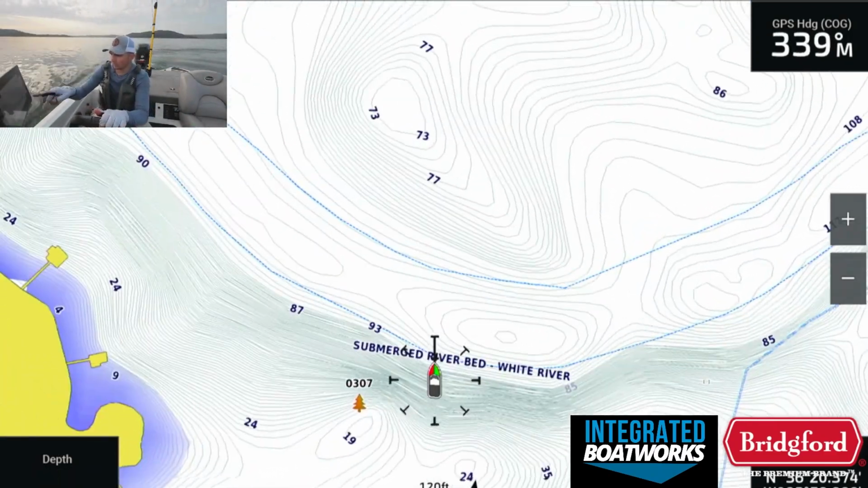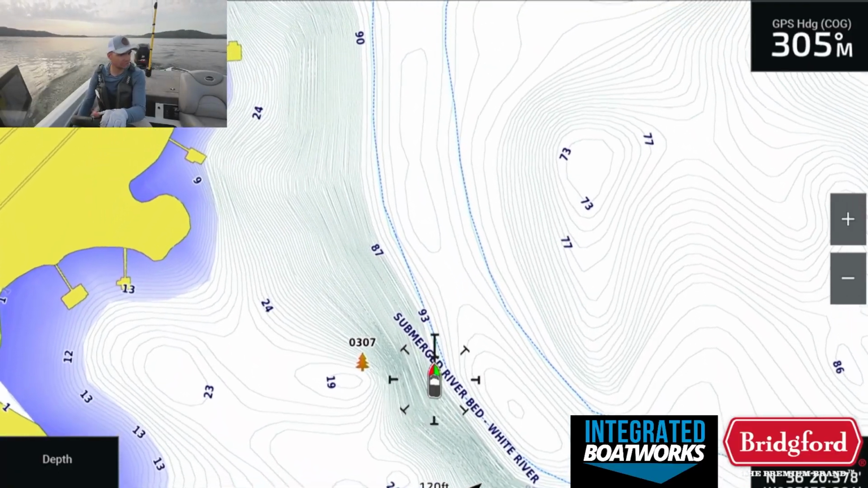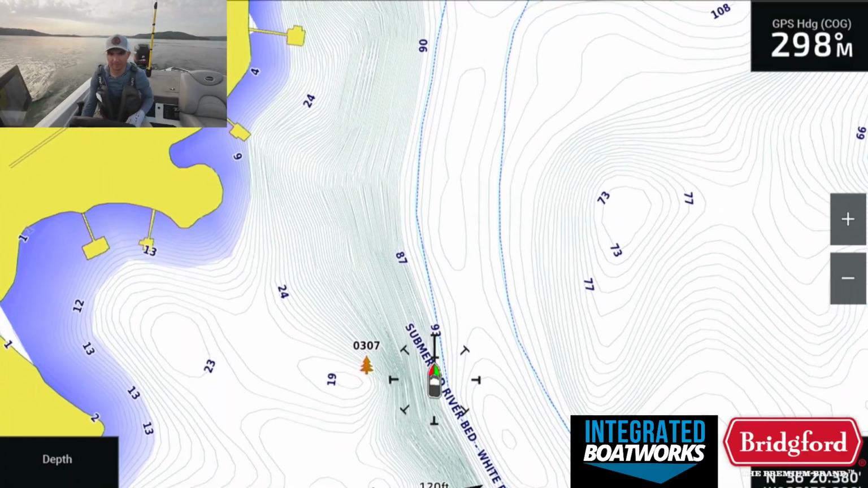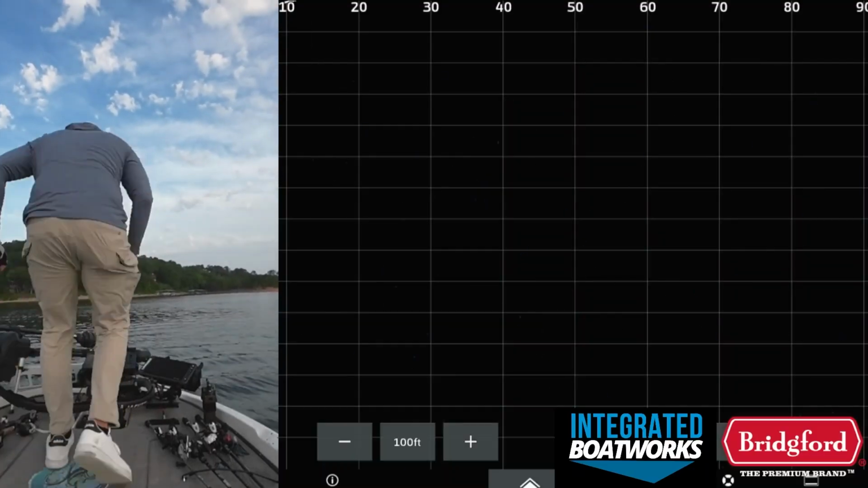Looks pretty good. And then we'll probably just live scope down the edge of this too. Once we see it, just see if we see any other fish there just kind of suspended out. But new pile, new spot, never fished it before, so see if they're here. I'm gonna switch to my camera view real quick. Okay, live scope is in.